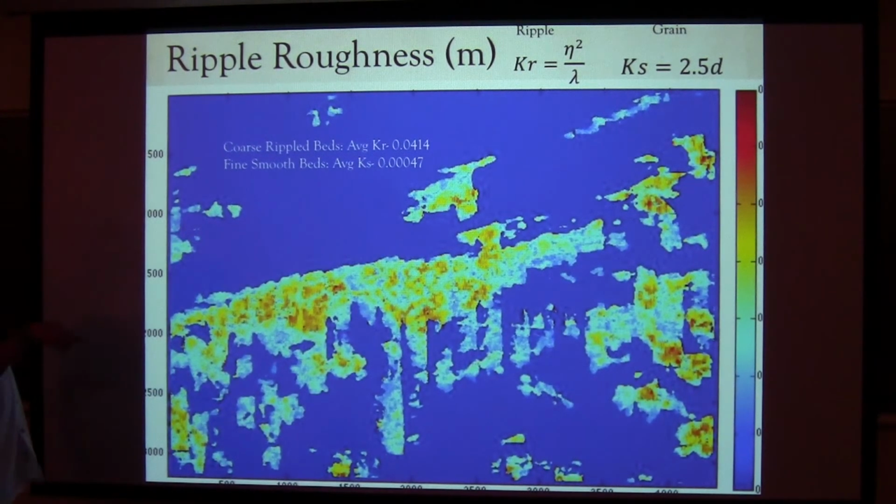This is a formula that Madsen suggested, that you can use to parameterize ripple roughness. This is what gets put into a hydrodynamic model when you're trying to do sediment transport or wave occurrences. Typically, roughness is a tuning factor in the models, but you can have a steepness from the ripples, and you can have a roughness from ripples. The grains themselves introduce a roughness. What you see is that the areas that are fine sand are almost 2 orders of magnitude smoother in terms of roughness than the large rippled areas.